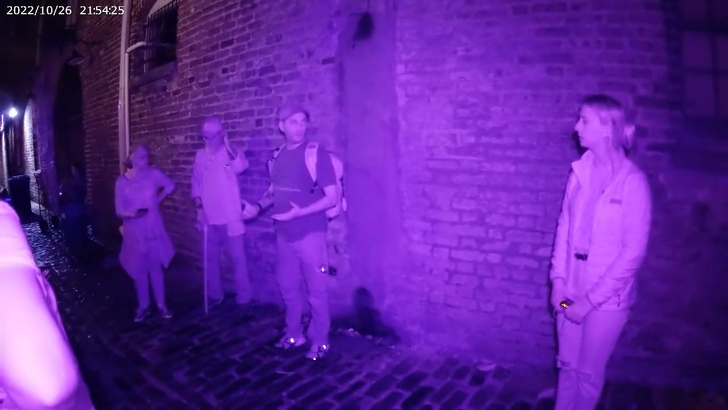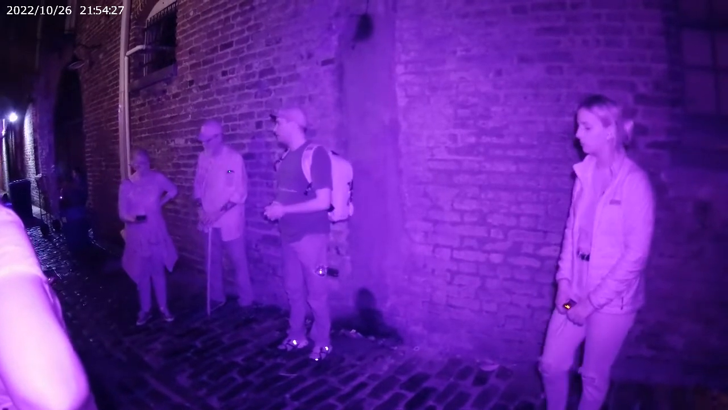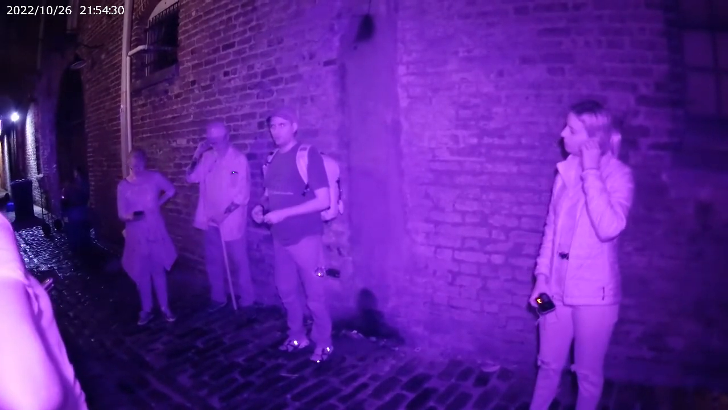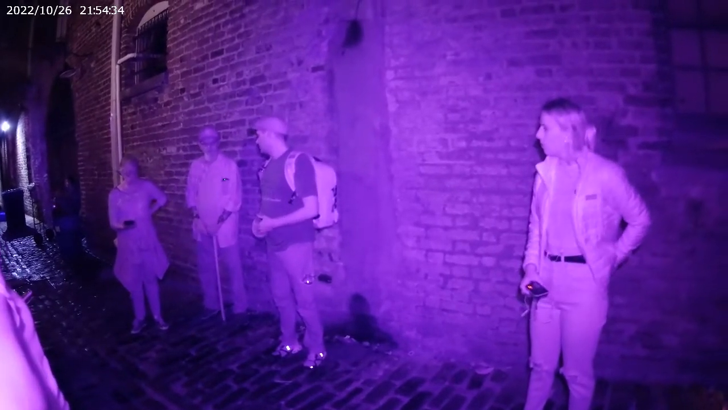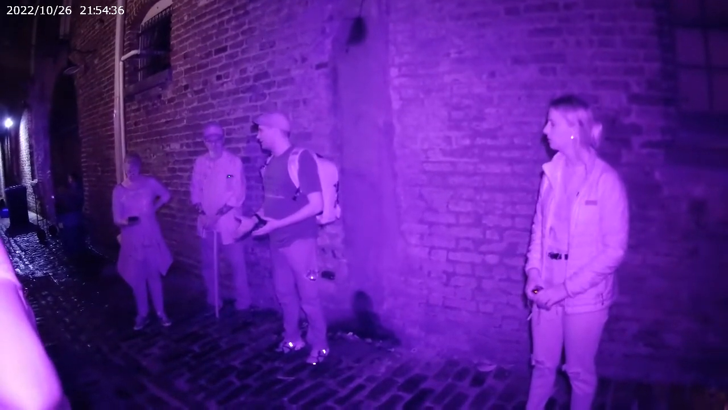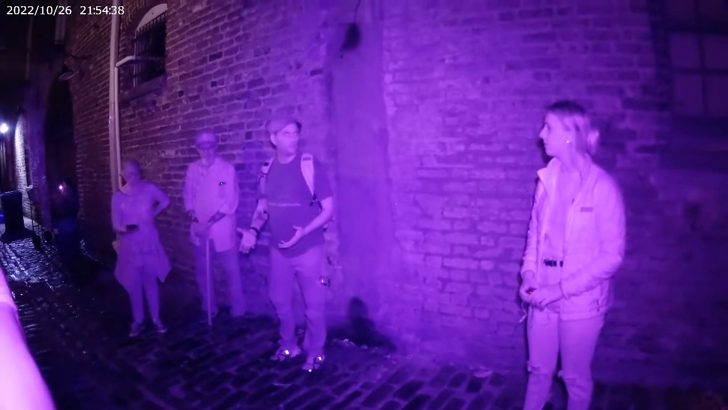So we didn't get anything this night because we're in week 3 of that loop. So that's why I wasn't necessarily expecting it, but we never know. The other thing about these alleys, I can tell you why that's happening. Man, is that loud all the way down there.